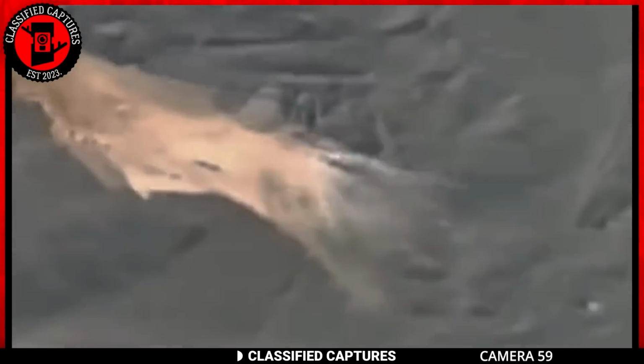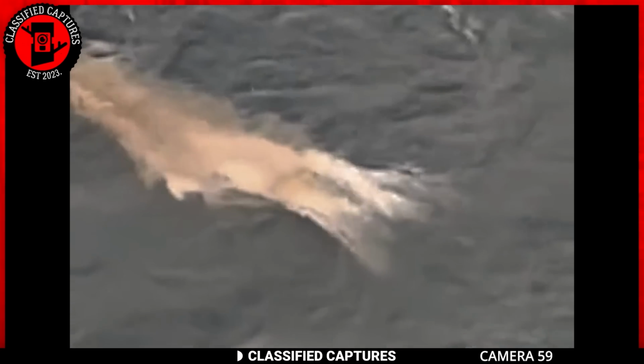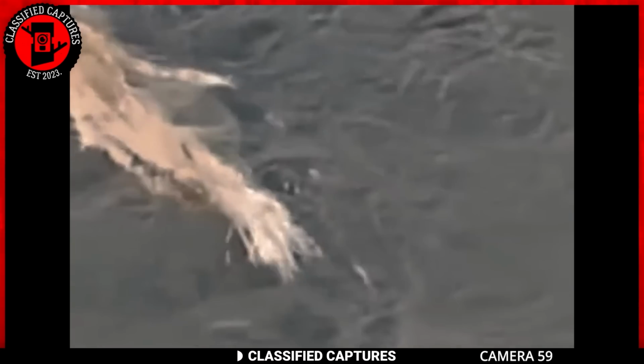The movements seem too coordinated and the hair too distinct to be just a human swimming, but then again, it could be my bias of wanting to see a mermaid. So what's your take? A genuine mermaid sighting, or just a swimmer with exceptionally long hair? Let me know your thoughts in the comment section.